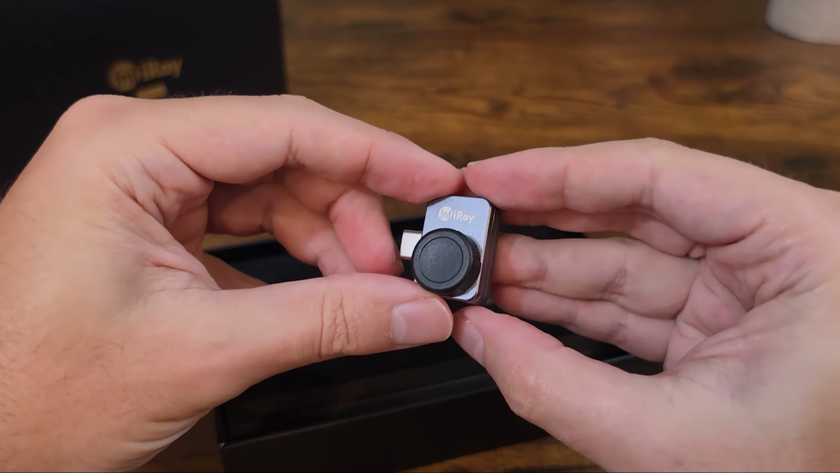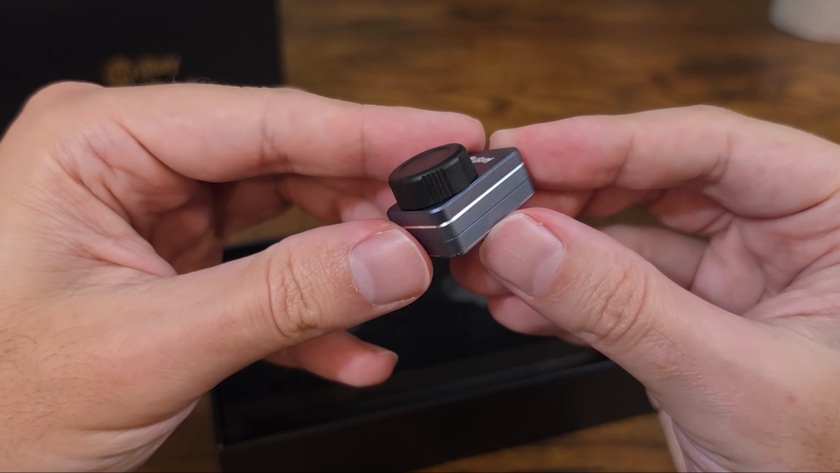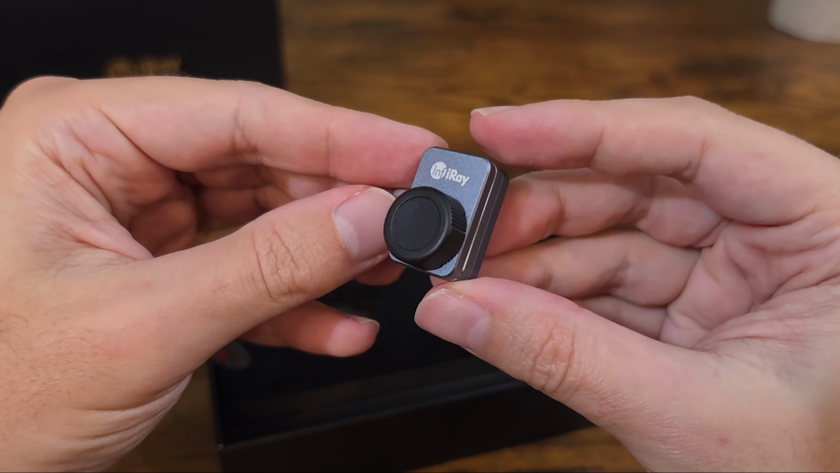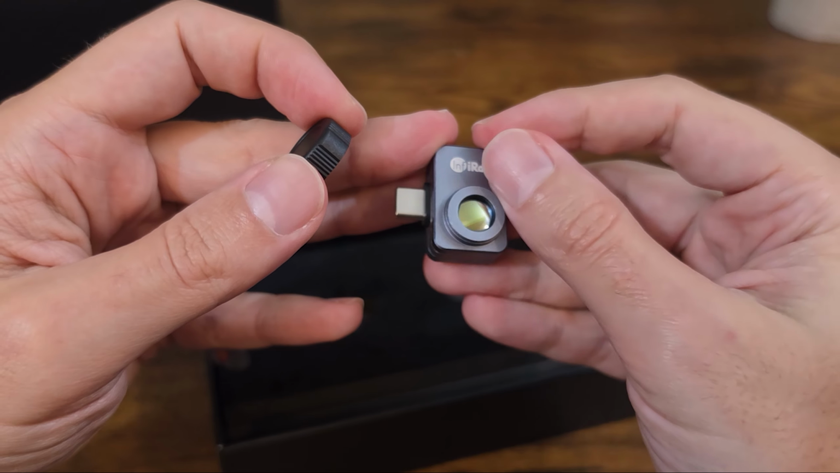This was one of the reasons I chose the InfiRay over other thermal cameras. Almost no one else includes a macro lens with their thermal camera. It's usually an add-on with a hefty price. And for what I'm using it for, I really needed that macro lens.